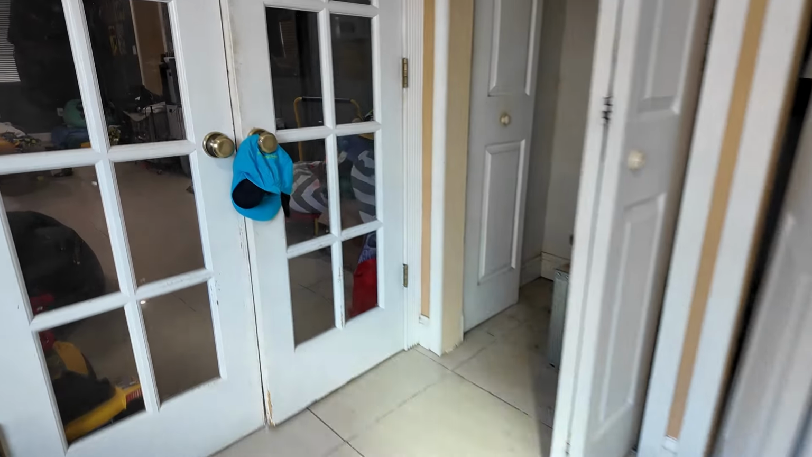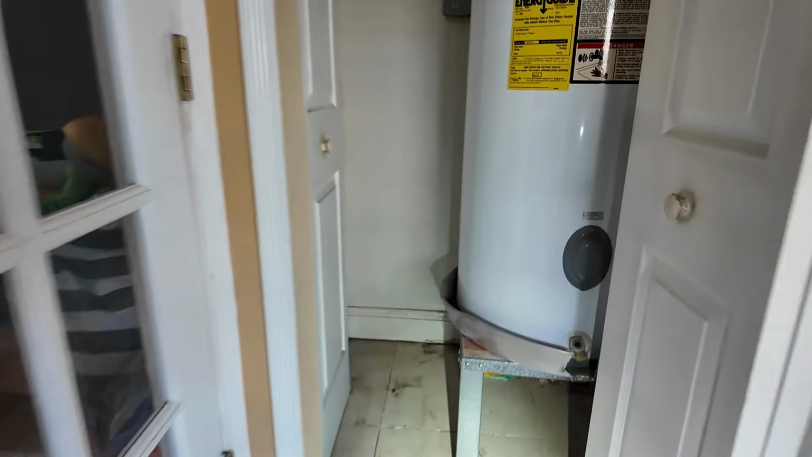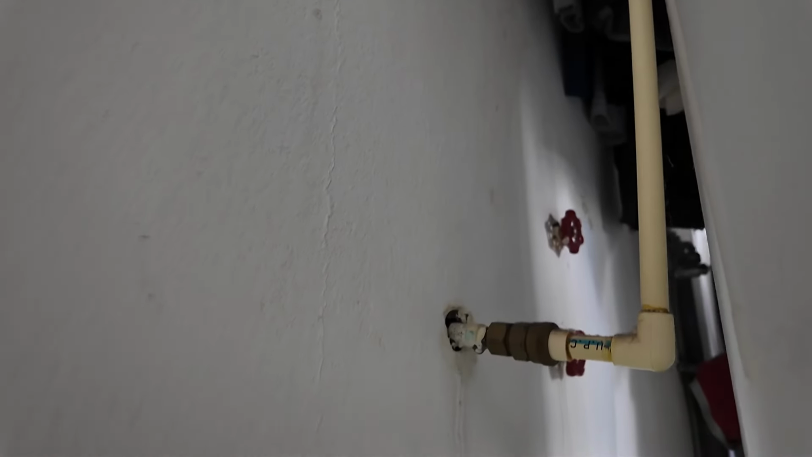All right guys, here's the laundry room. So this is the area where he saw the water. So let's get down here and see what we can see. Already I'm noticing some moisture right here against the baseboard. And then you can see how this baseboard is pulling off the wall. If we look up, we've got some plumbing pipes in here, so we're gonna get our equipment and see what we can find.